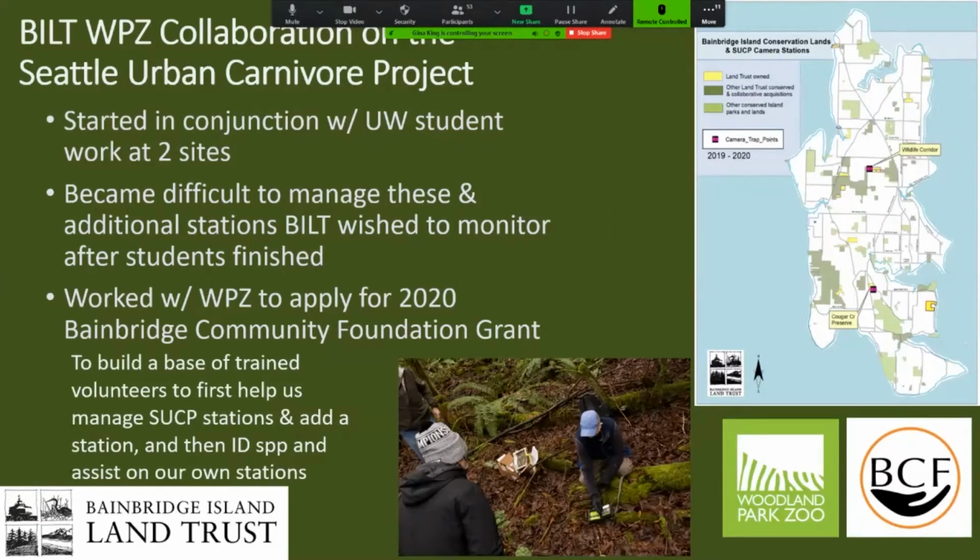So it was about the time that we were working with those 2018, 2019 students that Robert approached us about that Seattle Urban Carnivore project, and about maybe maintaining some of these long-term camera sites for that project on our properties. And we just jumped in. He has one of these sites at his home in this area. We added a couple of sites on preserves that we were already kind of monitoring with cameras. So we did one at the wildlife corridor here and down at the Cougar Creek Preserve.